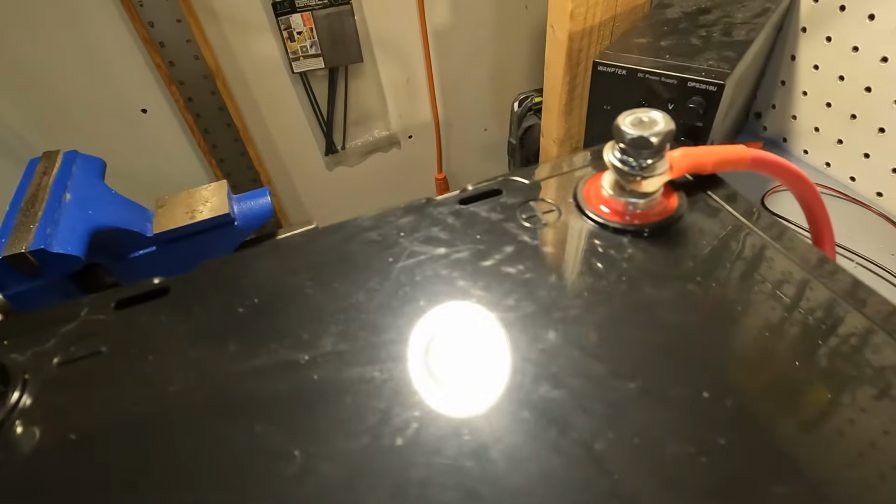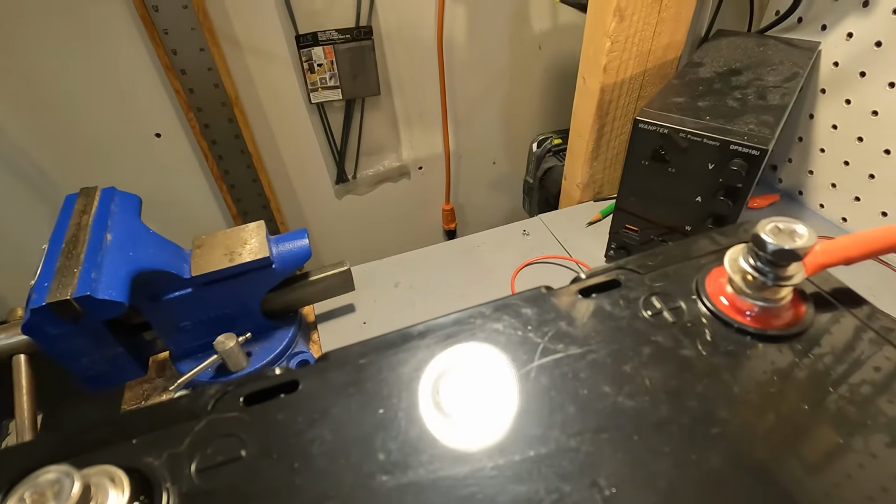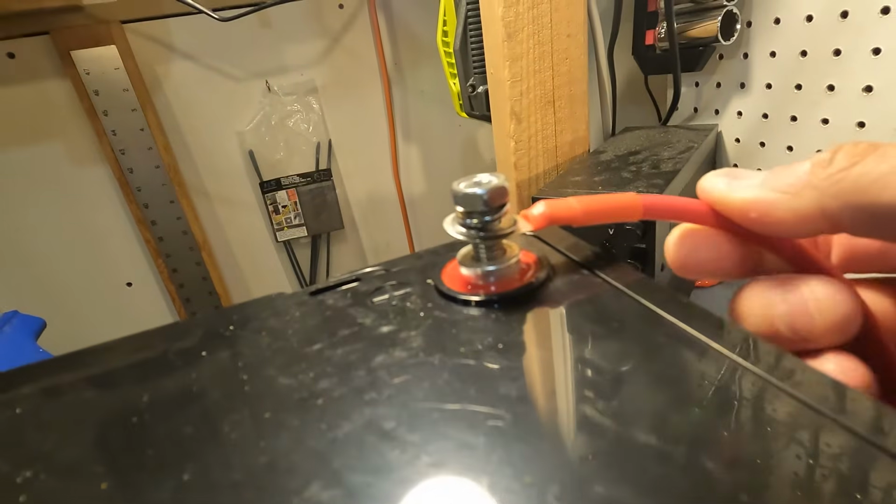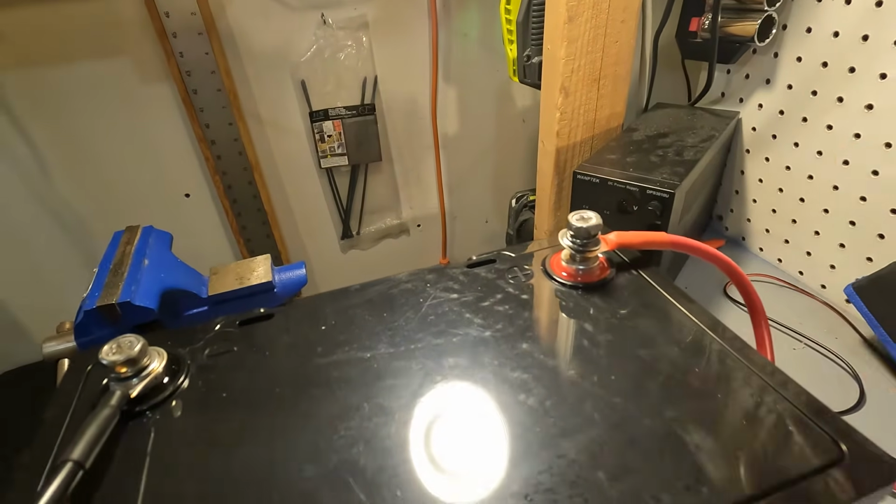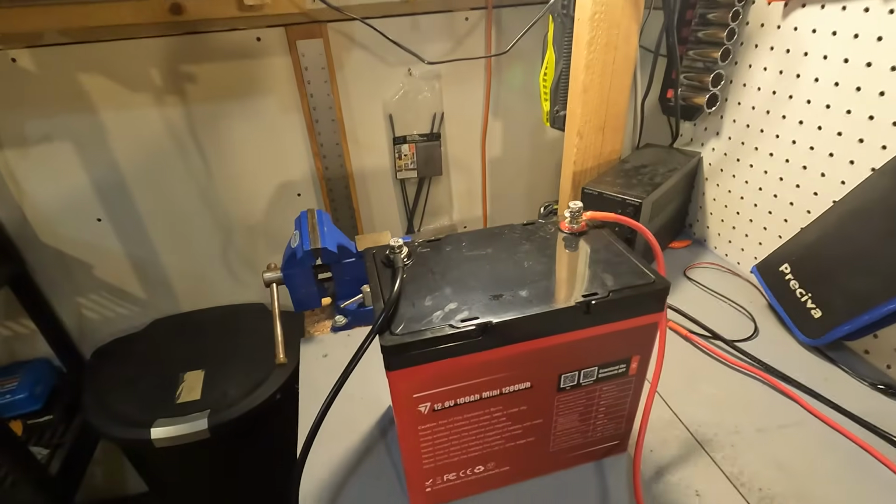And on the positive of the battery, that bolt is way too long. You can see that it is way too long and that the conductor is just pretty much just sitting on it. So that is going to be a really hot spot right there. So we're going to kind of monitor that through both of the thermal cameras.